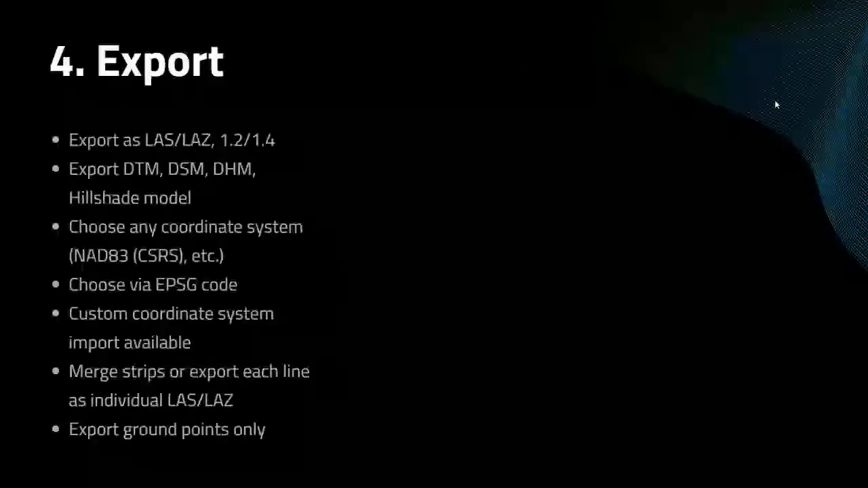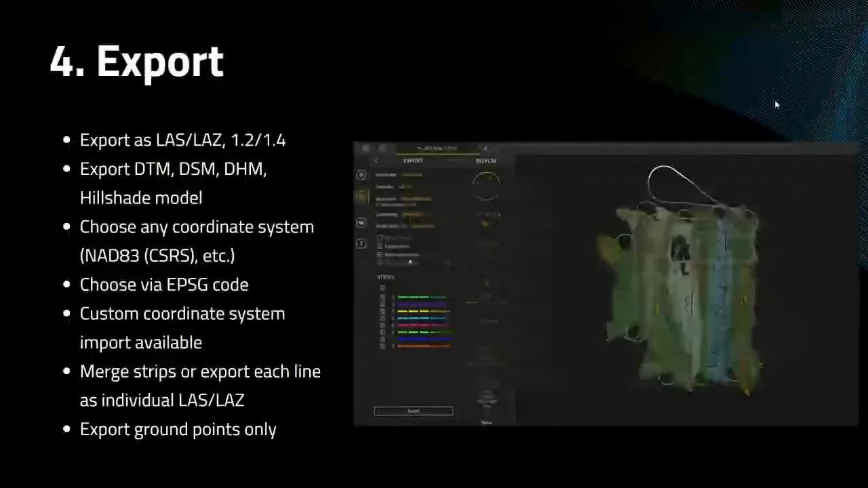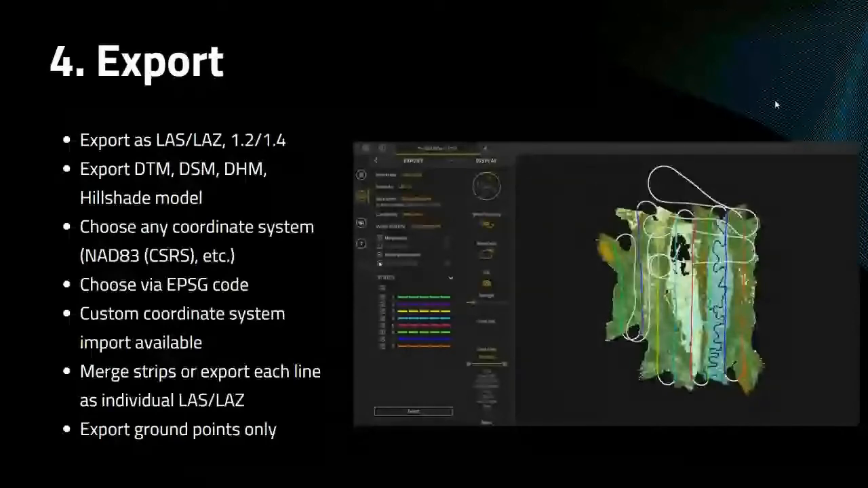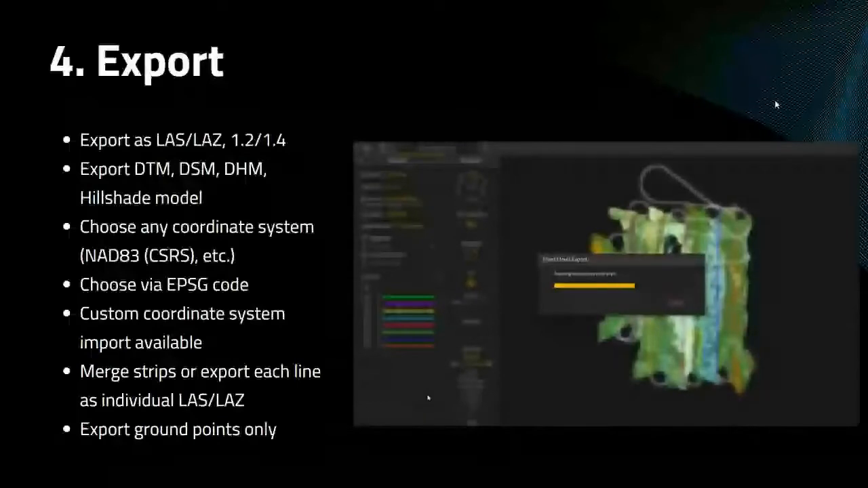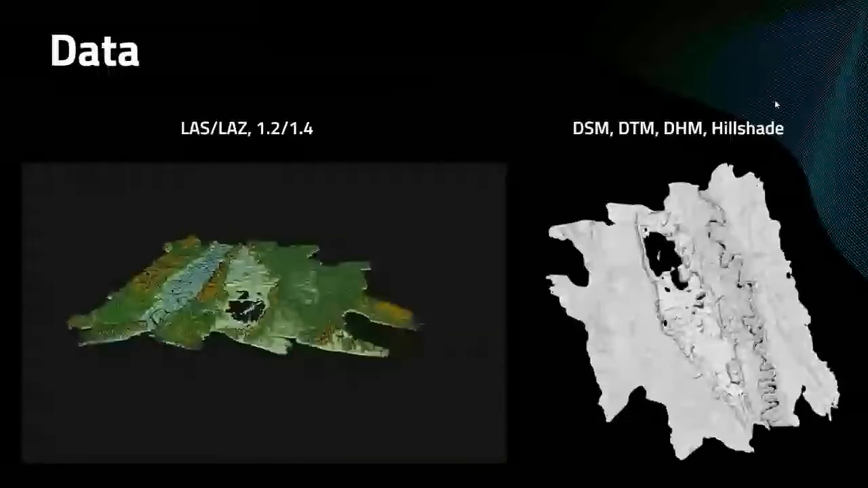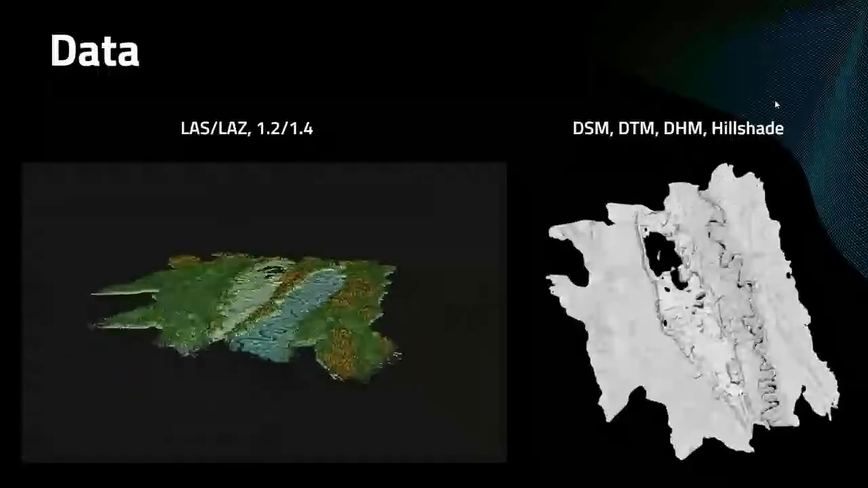Next is the export. So after this, we're going to export basically anything we need. We can export an LAS or LAZ in 1.2 or 1.4. We can export a DTM, DSM, DHM, and a hillshade model. We can completely choose our EPSG code and any coordinate system we need. What's really important is your height model will be taken from PostPack. So that's why it's really important to choose that HT version 2 with PostPack. And then we're going to export out the data as we see fit. And then we can bring the data into any sort of software we need. You're going to have your LAS or LAZ, and then we're also going to export a DSM, DTM, DHM, or a hillshade model.